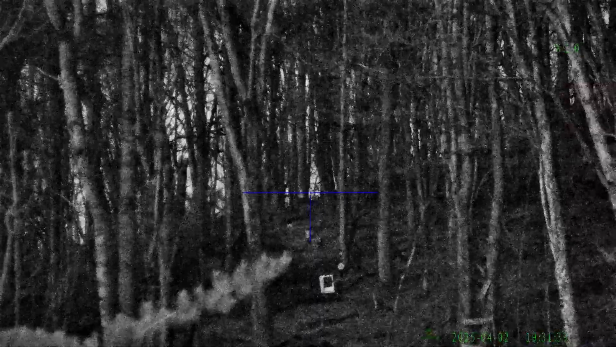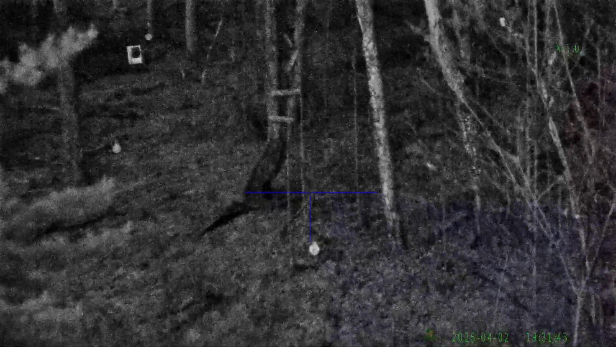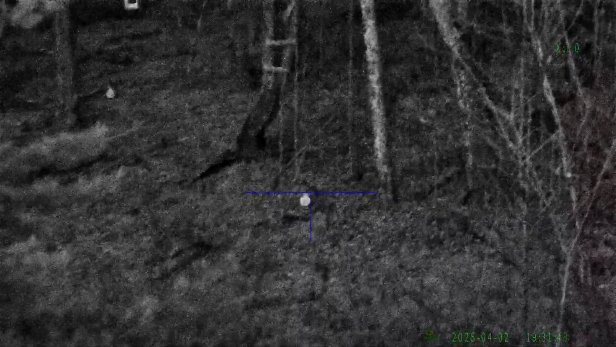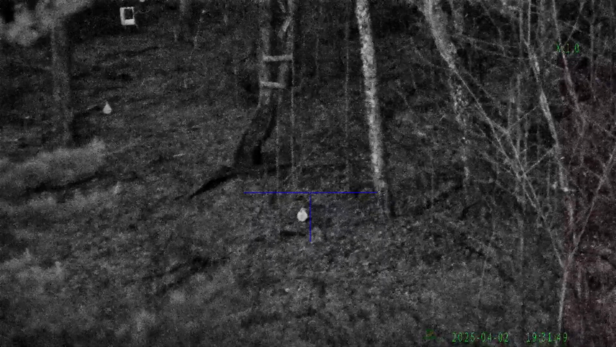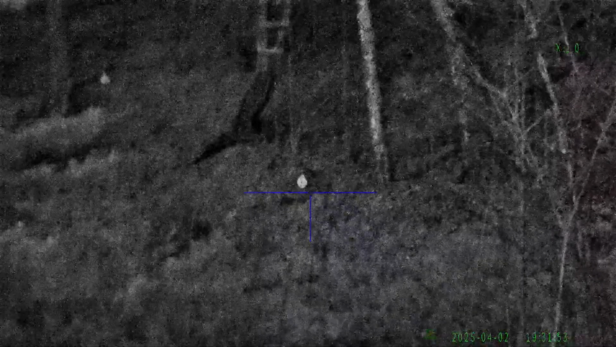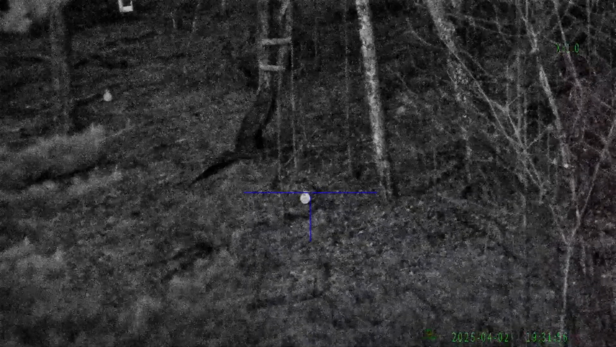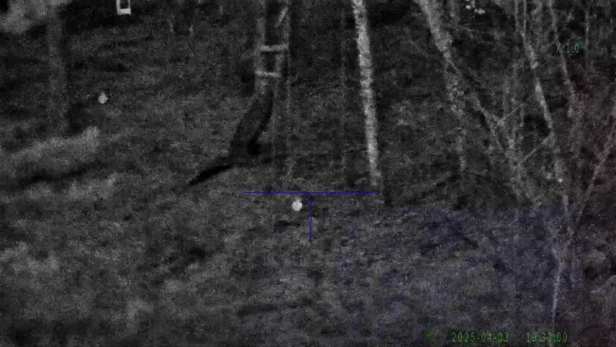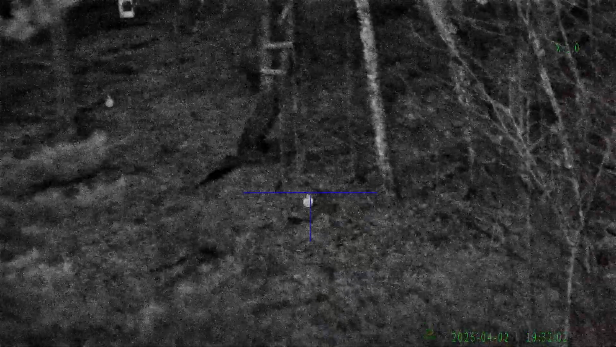I mean, admittedly, I can probably see a little bit of glare of that white painted 60-yard target with my naked eye, sort of. But if something was standing there, I'd have no idea. And with this, without even having the infrared light turned on, it is bright as can be. Now let's turn the IR light on. I've got it mounted on my weapon, not on the scope.